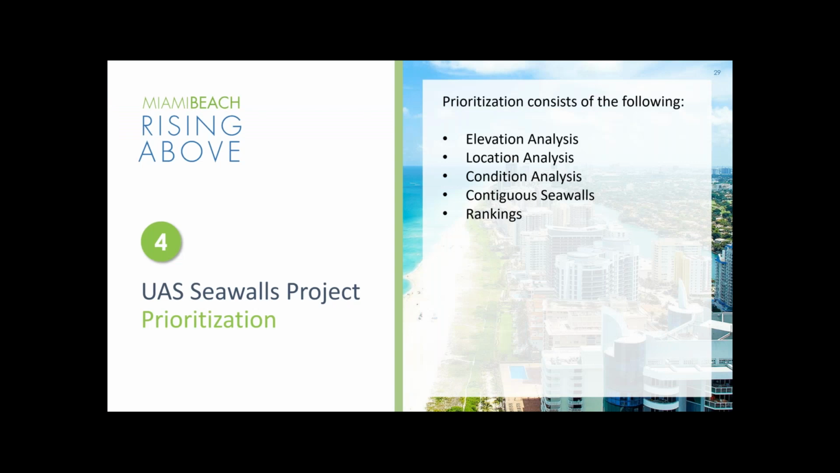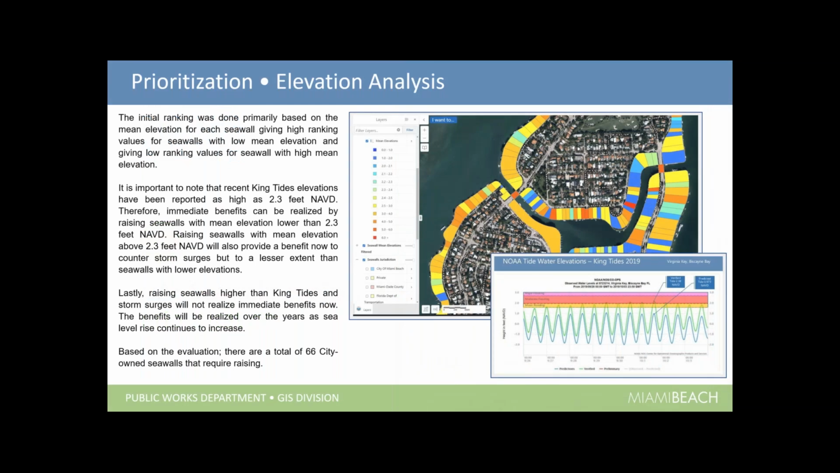So then we have all that data, and the next step was to prioritize which seawalls needed to be reconstructed, refurbished, etc. But again, it wasn't just simply going by the lowest elevation of the seawall. We had to take a lot of factors into account. One was the elevation, but then we needed to take into account the locations of the existing seawalls, the conditions, the contiguous, and then assign the rankings. So the first part was the elevations. We had to come up with the accurate mean elevations, which we did.